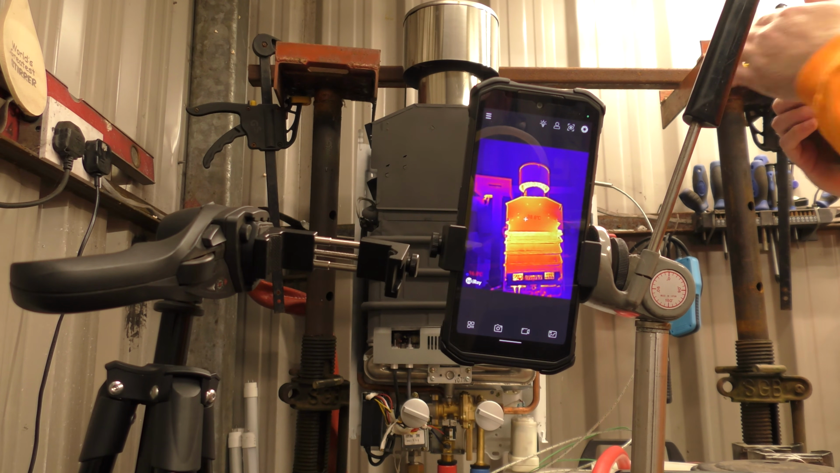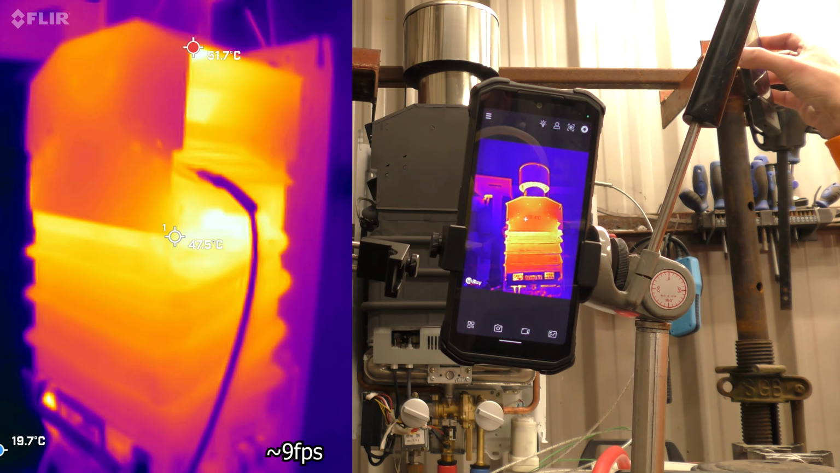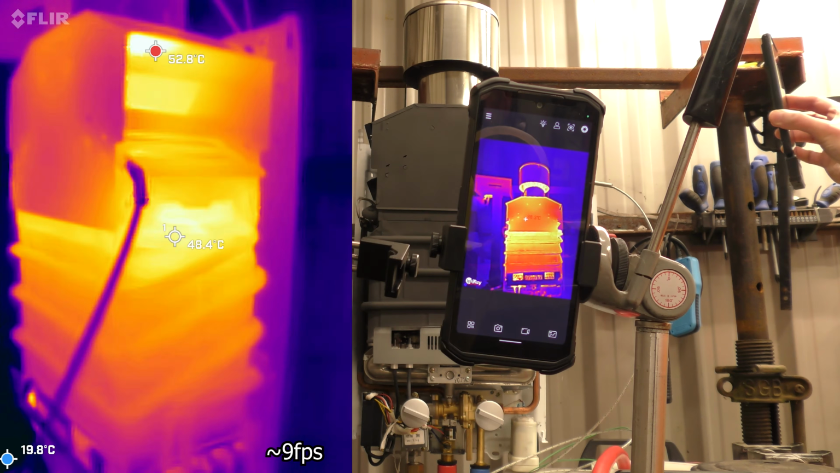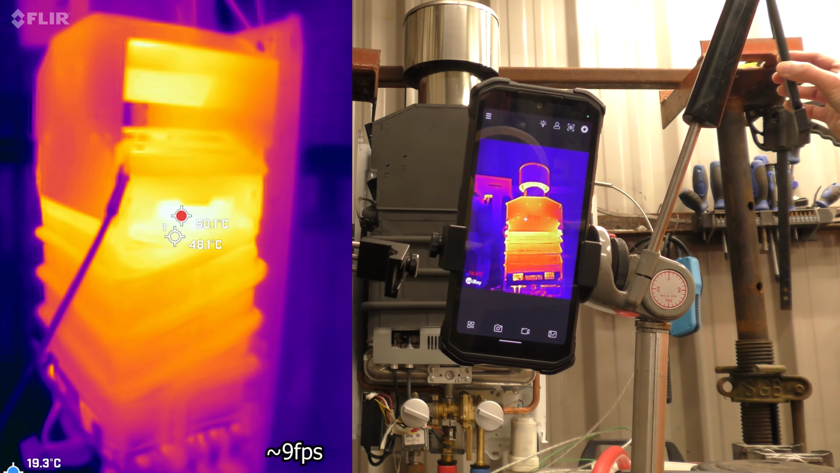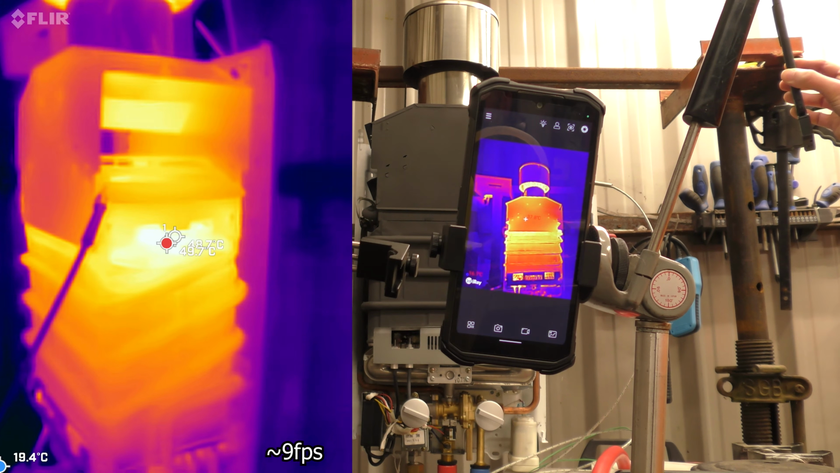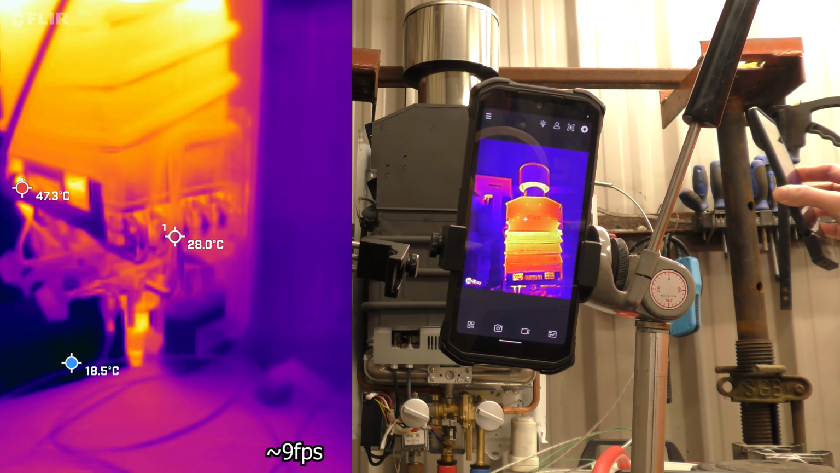Again, this one is not supposed to be 25 frames a second. I think this does 12 or 15 max. And this is just pure infrared view, no mixing of the overlay image.